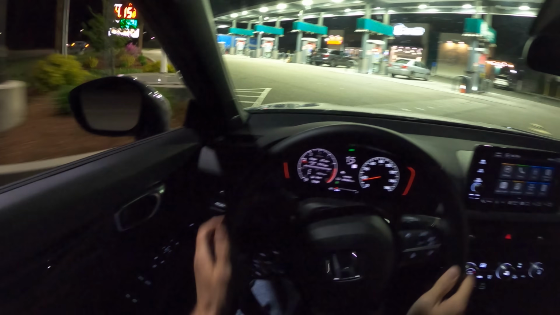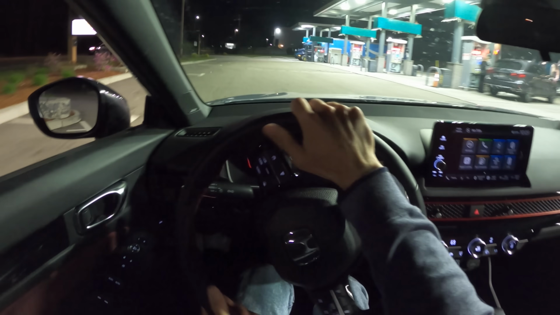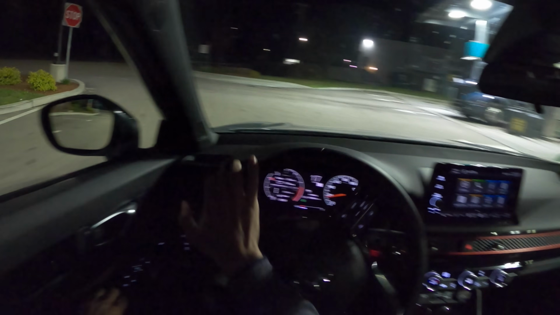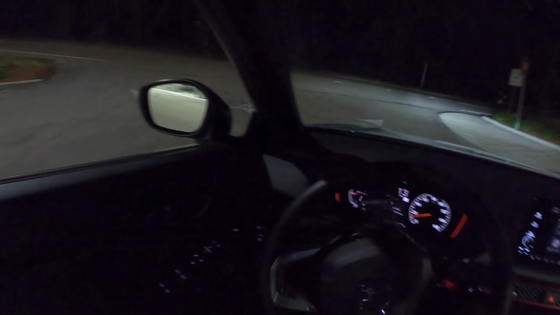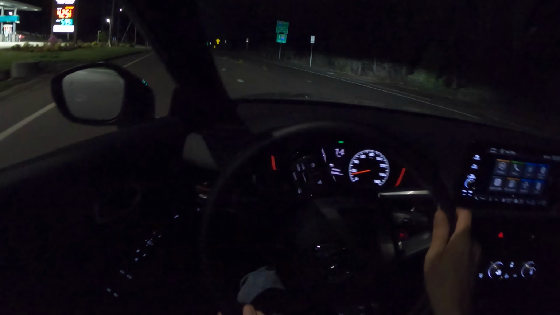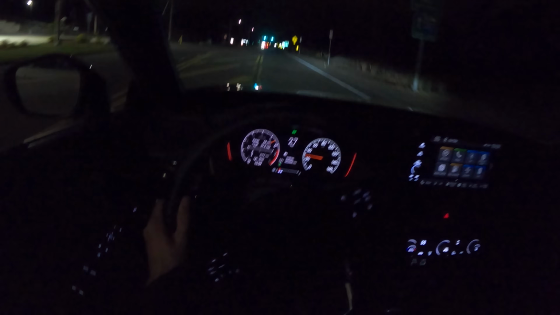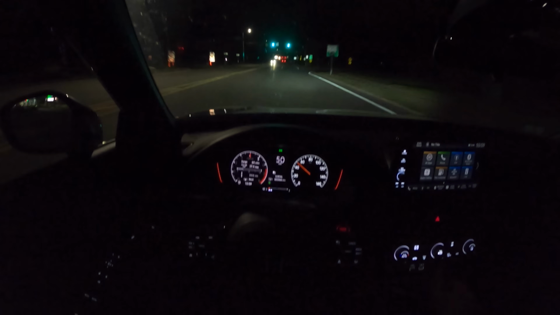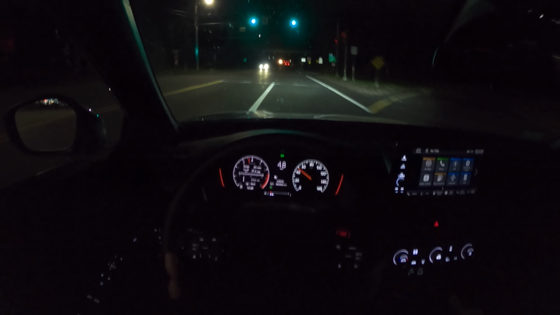Let's turn around. We'll try to do a little acceleration, see if we can't recreate the problem. And hopefully we don't have problems. Granted, I guess I'm going to Miami this week, so if I don't have the car, it's not the end of the world. Well, she runs.